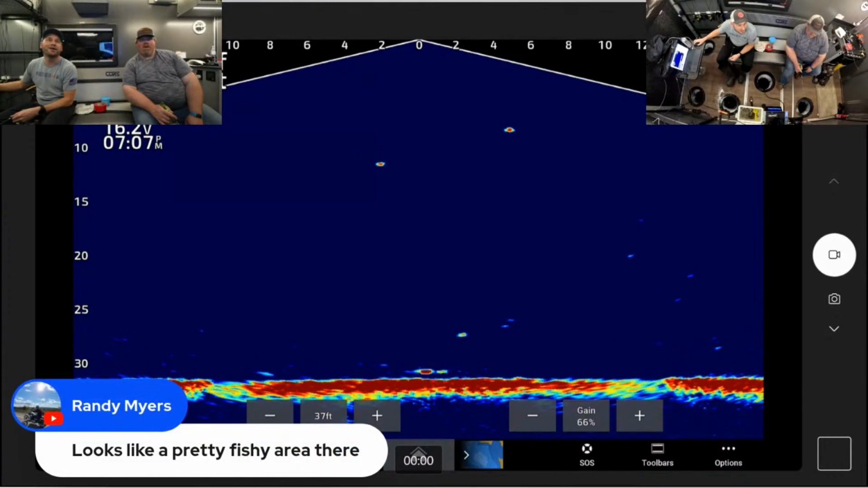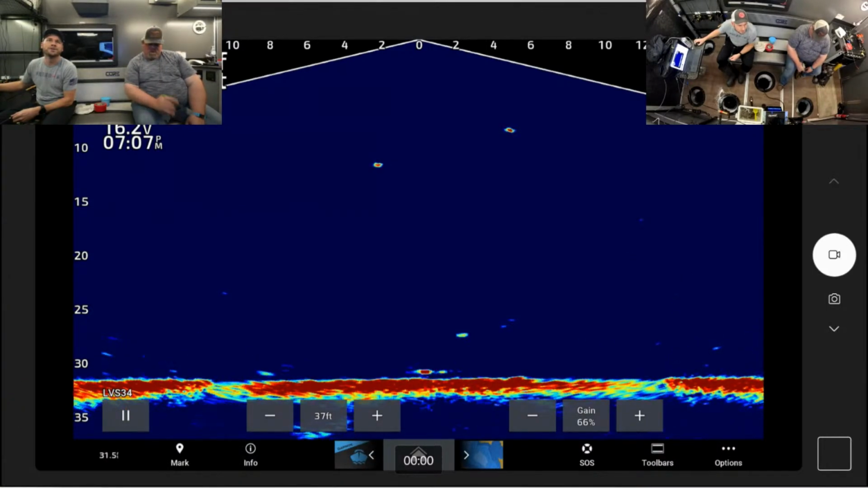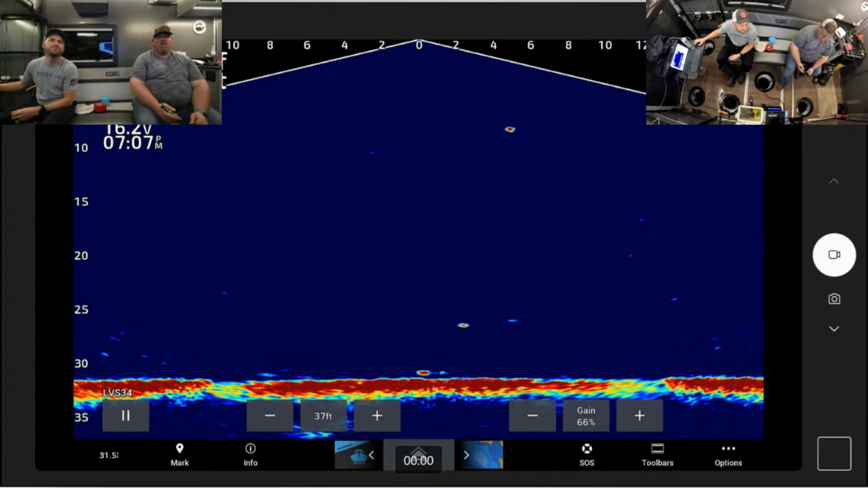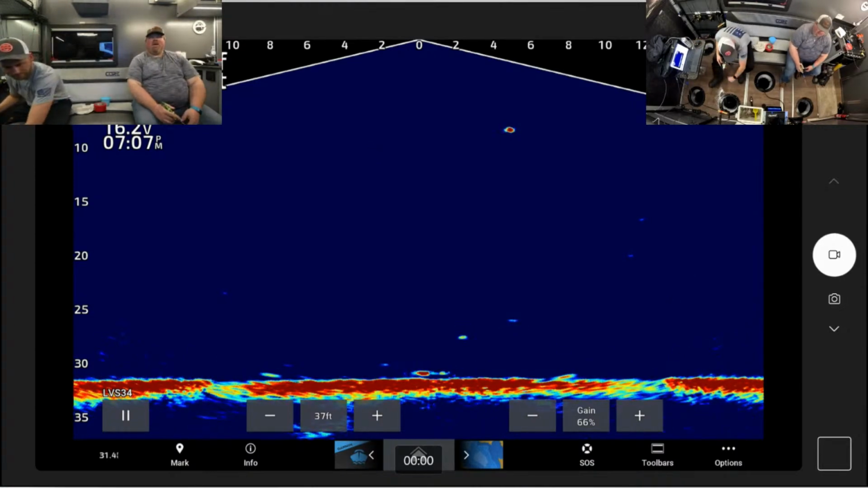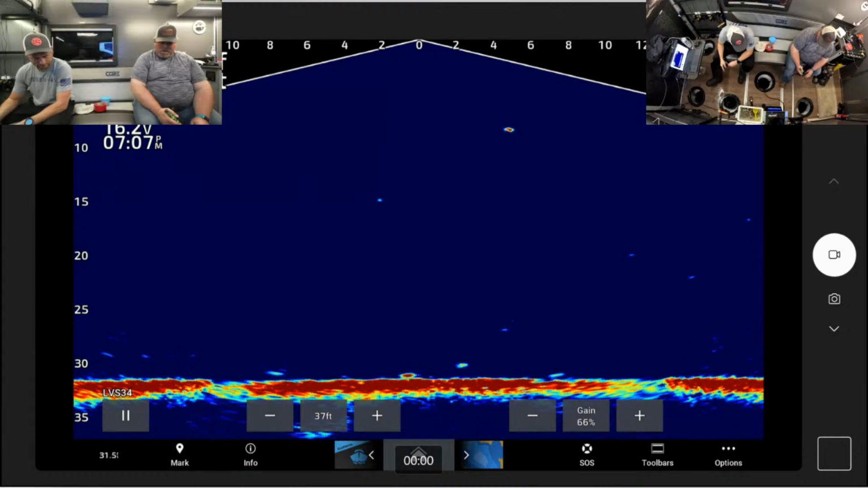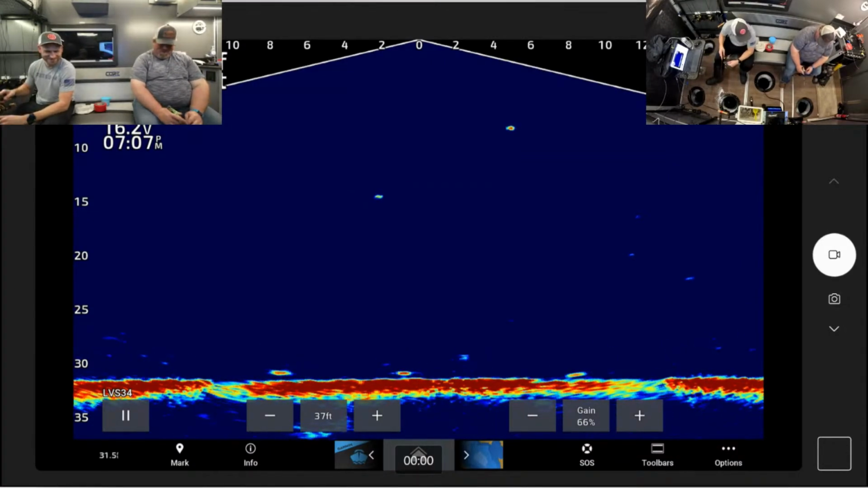Looks like a pretty fishy area. Sure is. Almost looked pikey or musky, 24 inch or so is what Joe's saying. There's no muskies in this lake. Until I catch one. But we knew that other lake had them. Yes, we did know. And in that video all day, they were chasing us. We thought they were pike. But then later we found out it was a muskie. Paul Harvey says, now you know the rest of the story. That's right.